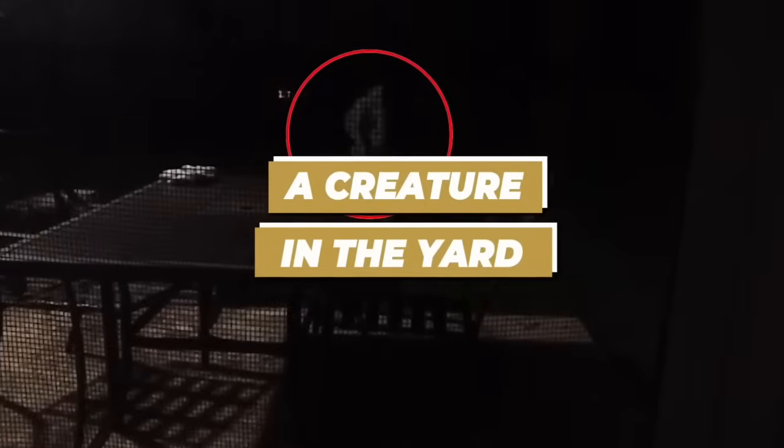A creature in the yard. Two friends were recording in their yard late at night when they spotted a strange and frightening creature. The humanoid figure stood in their yard for a few minutes, observing them or perhaps searching for a way inside.